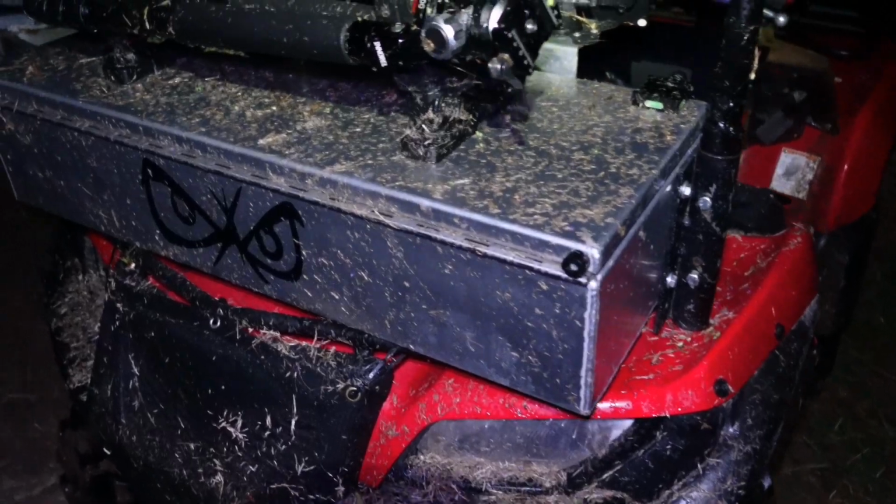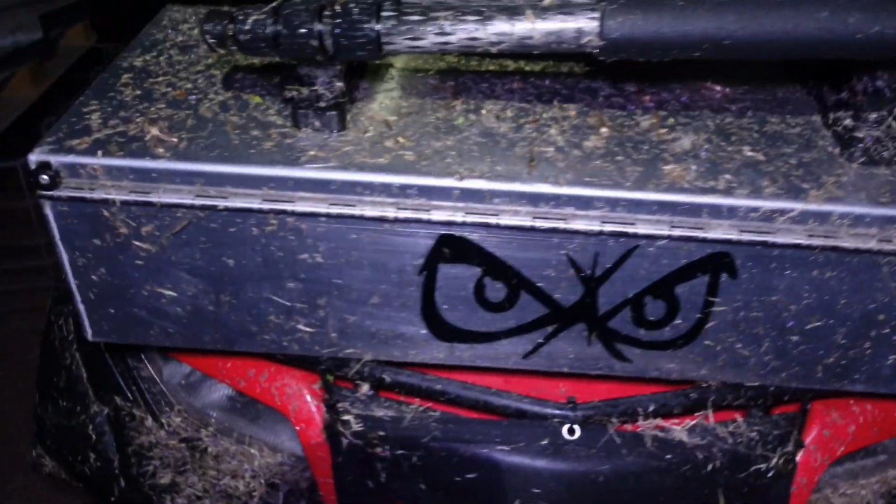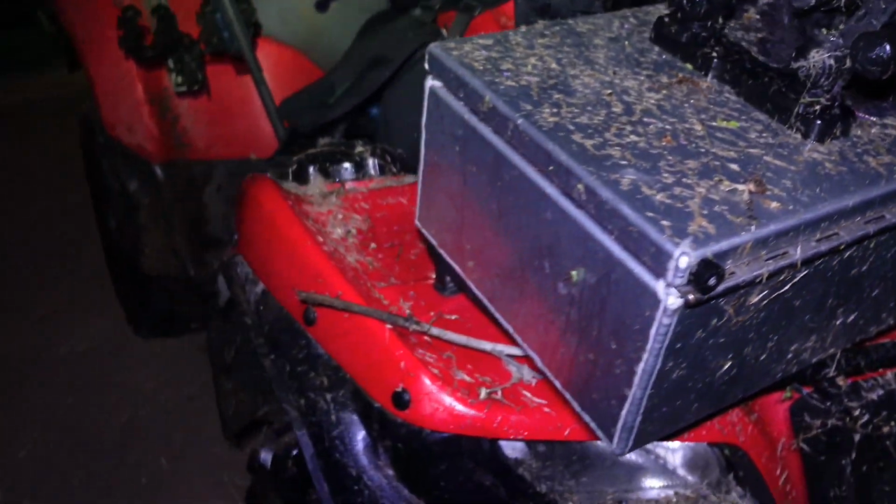All this wet grass seed up here. I tell you, I've got some cleaning to do when I get home. The bike is absolutely covered in this junk.